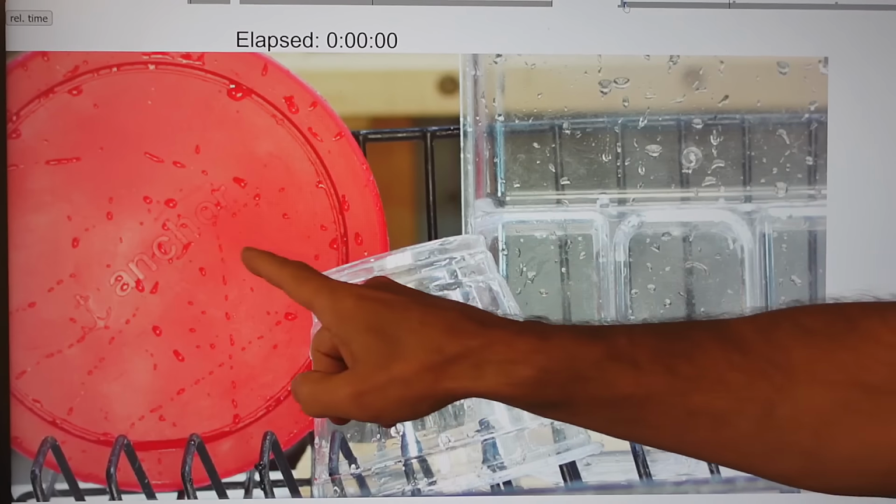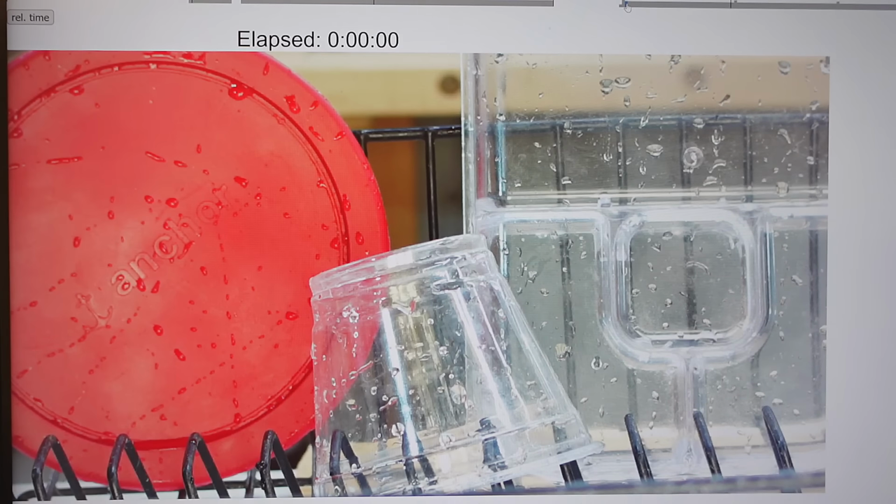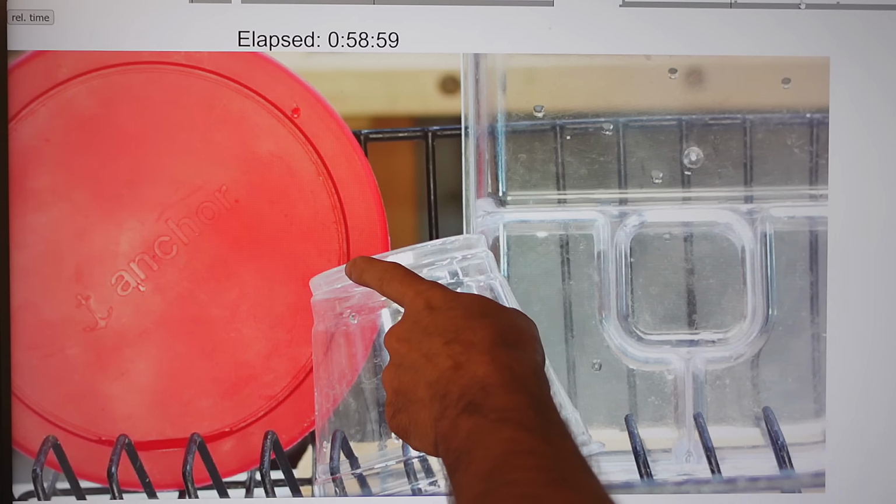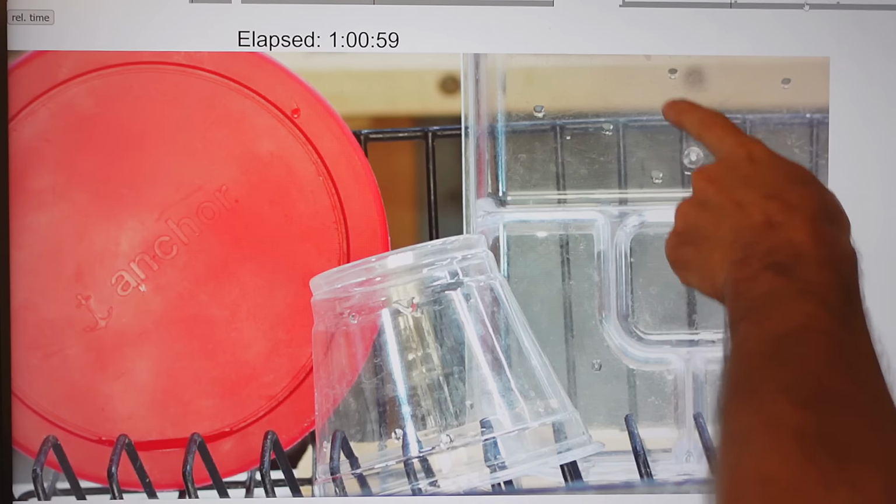With these not as new and smooth, I have a lot more water droplets that stuck to it, and then as time progresses, they do dry slower. So waiting for the drops to come off of this one, still got one here. So we're at over an hour, still have a drop and some drops on here.